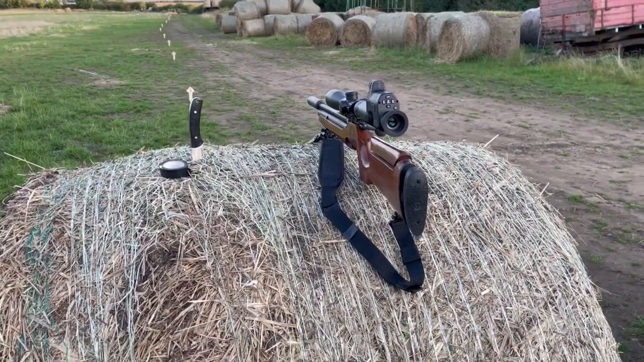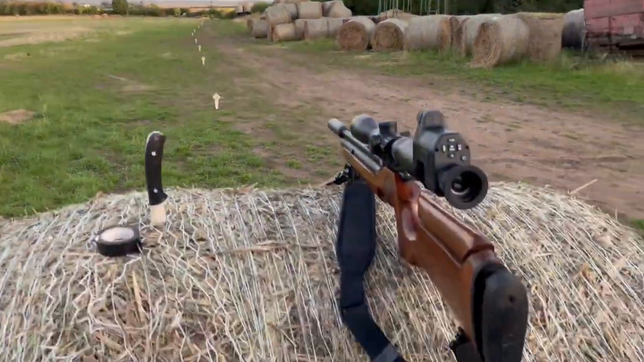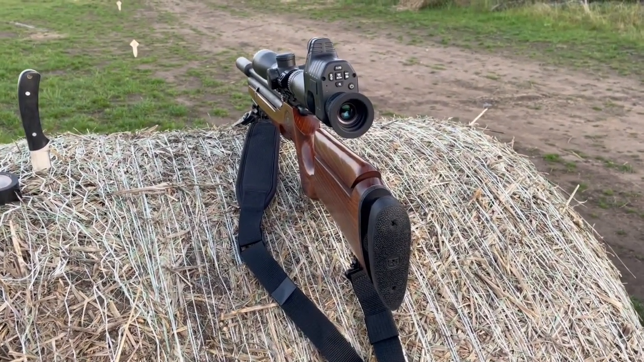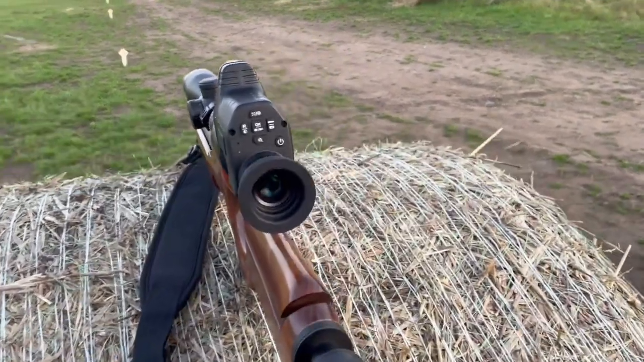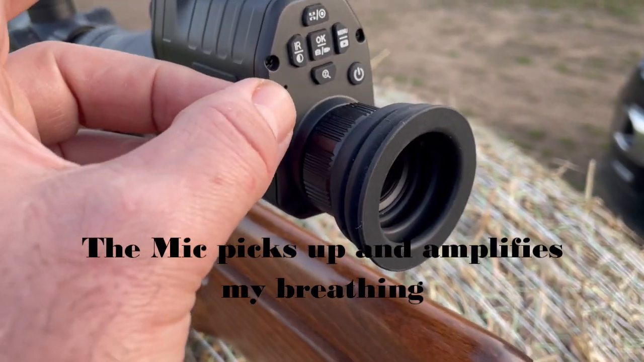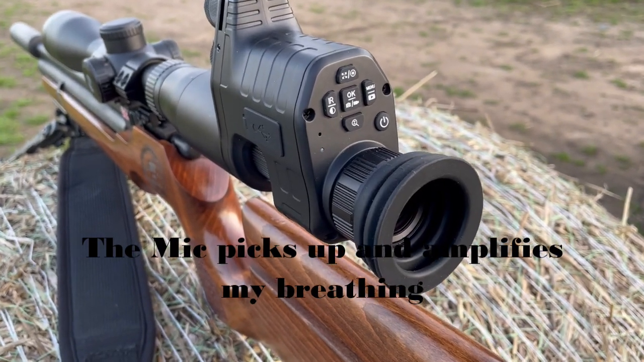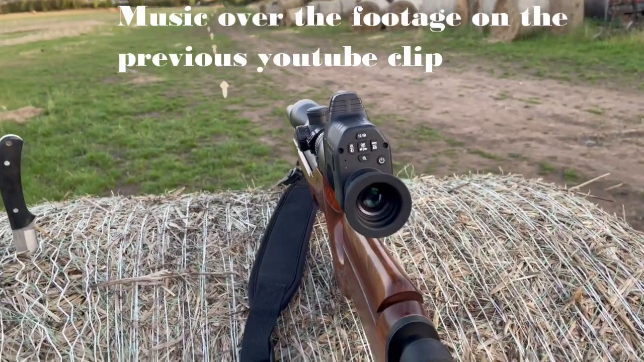Right, we're out doing some range footage with the OneLeaf. You can see the range markers there. Now earlier in the review I told you there was a very minor negative about this unit. When I'm shooting through this unit, on playback it sounds like I'm having a heart attack, and that's because the microphone's there and it's very sensitive. It's to the point I've had to put music over it.